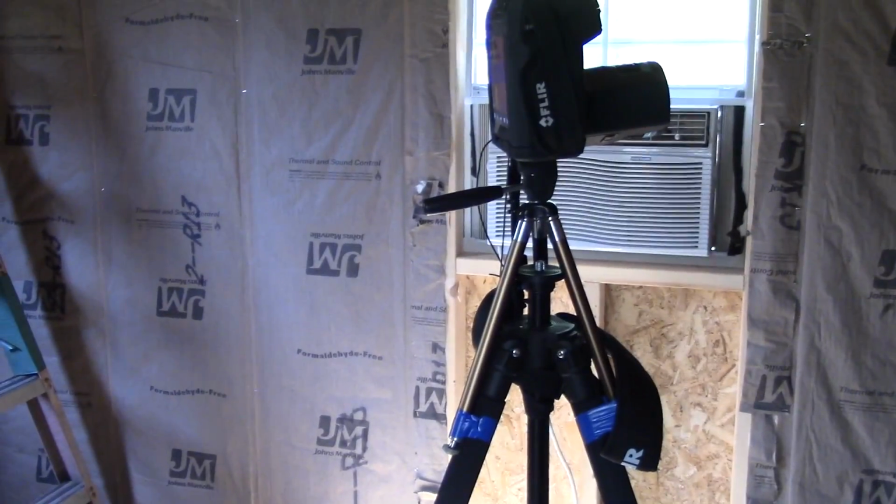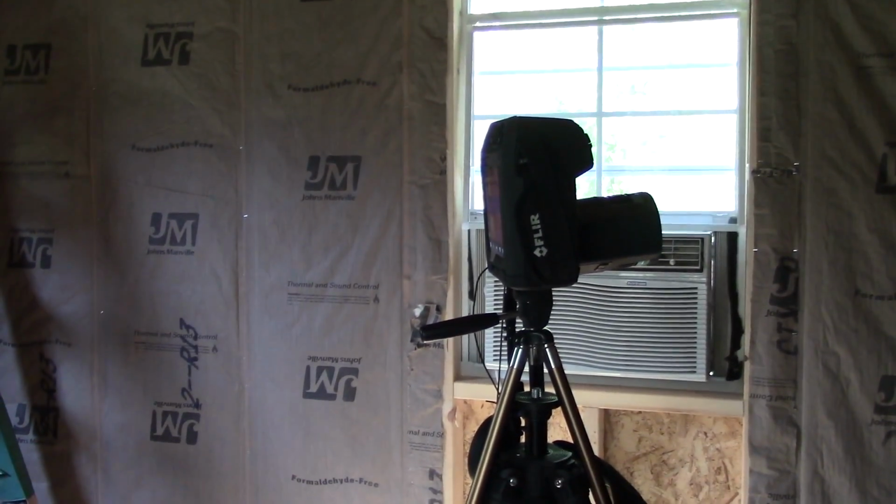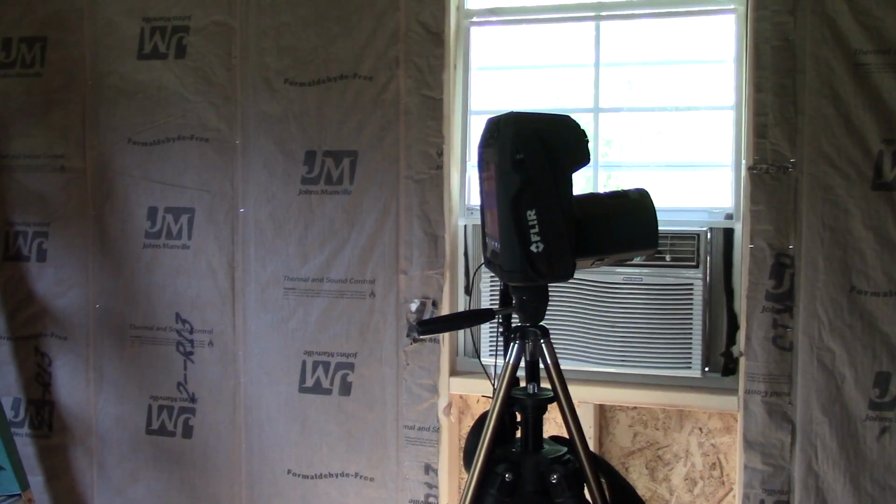Yes, we are out in the tiny house shed, and I'm going to show you the kind of heat loss that you have if you don't have insulation. As luck would have it, I have some of my work stuff here, and I do infrared thermography for a living, part of it. And I've got one of my high-tech redneck camcorders and cameras and some of my other recording stuff set up, and so we're going to take a look at it.